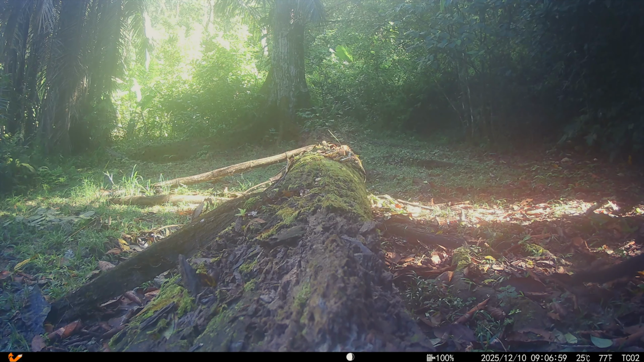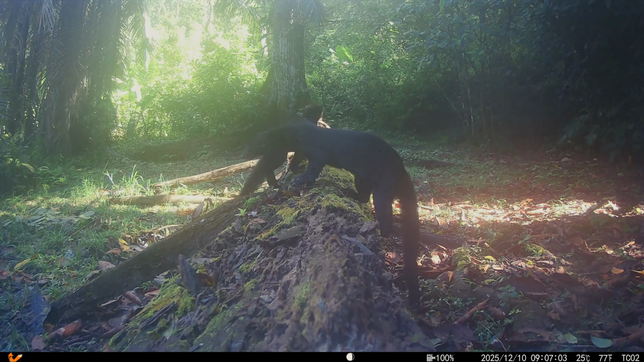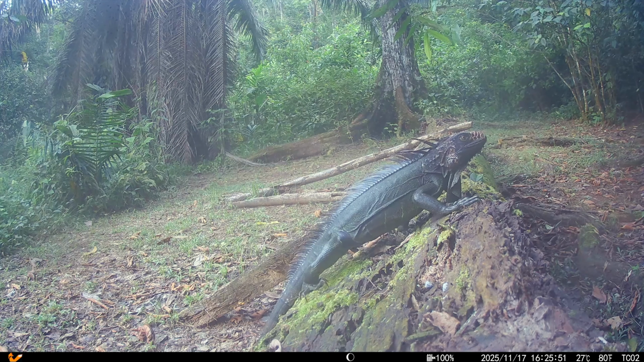These are Tayras, entertaining members of the weasel family. And a healthy iguana.